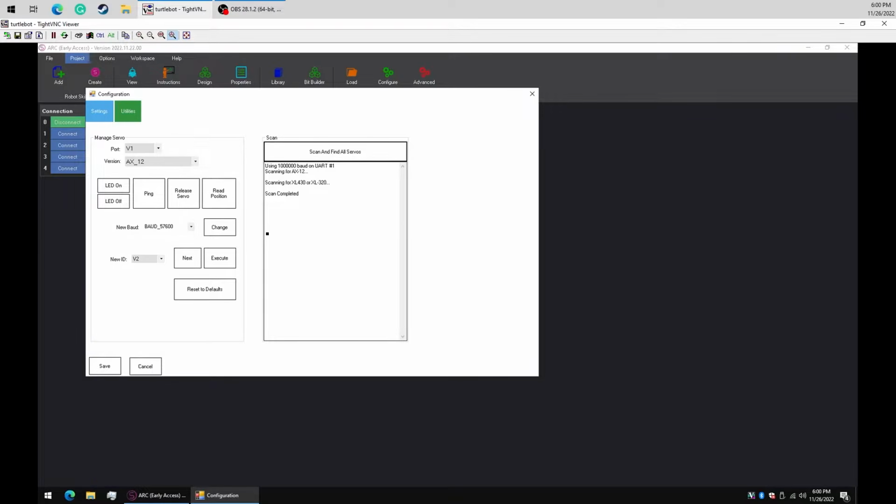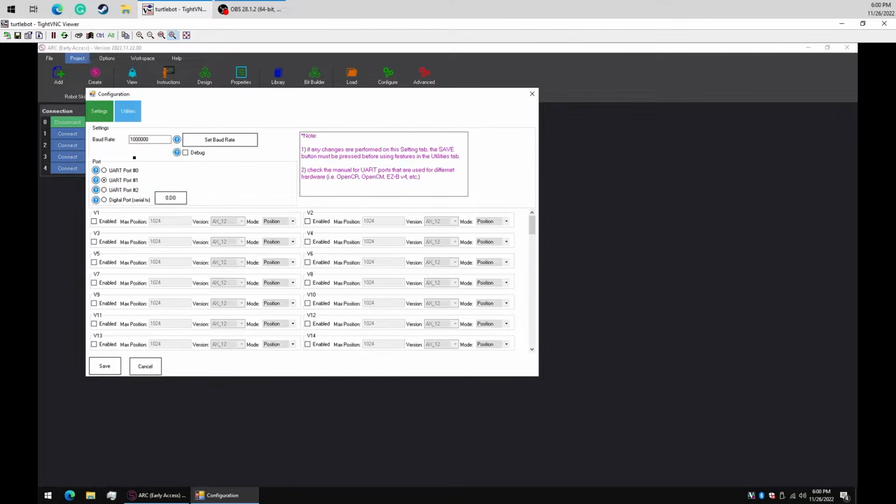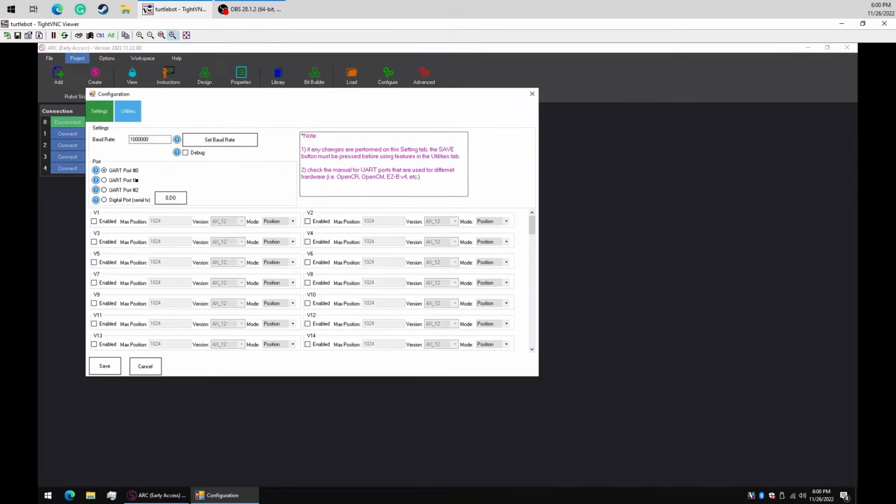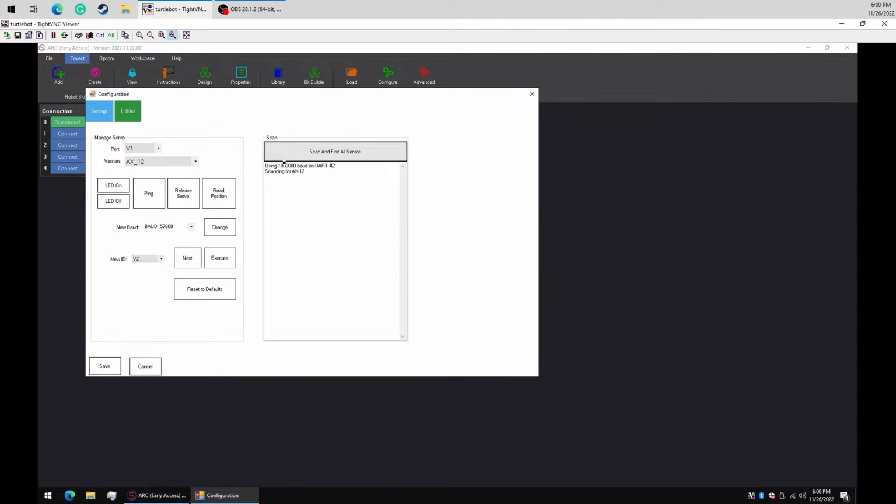Okay, so that wasn't correct. Let's try port 0. Okay, let's try port 2. There we go. So port 2 it is. And we have an XL430 or XL320s found at ID number 1 and number 2.